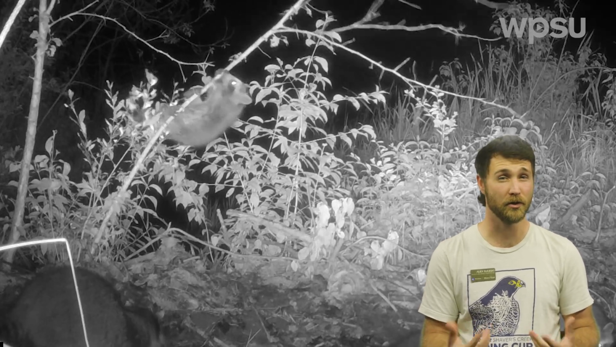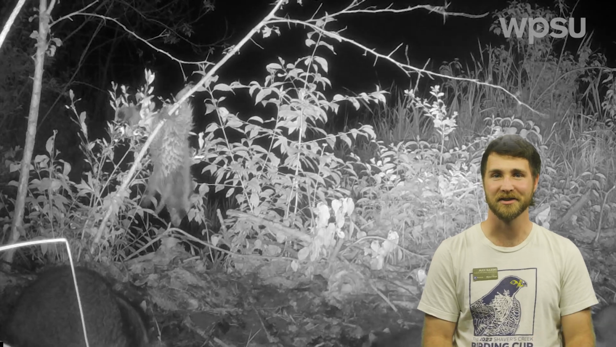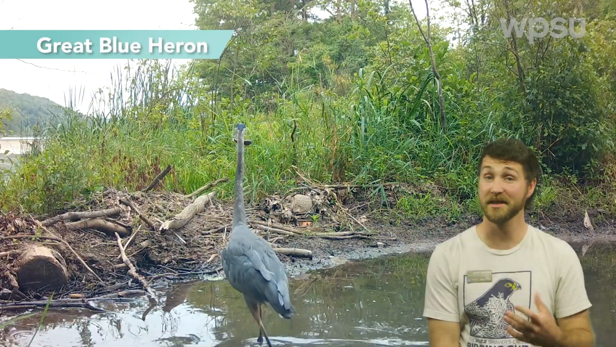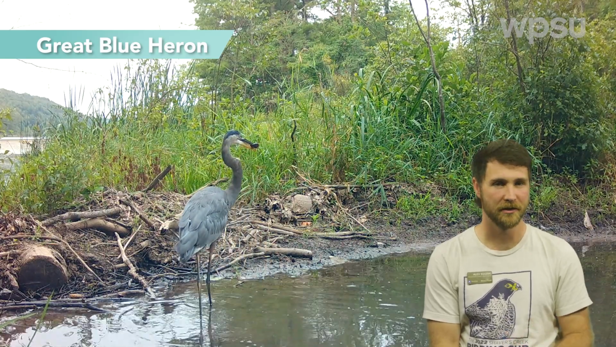Raccoons use trees quite a bit. They like to climb trees and sleep in the trees during the daytime, so it's pretty important for them to learn this skill. Now, in the exact same space, we see this great blue heron that just caught a fish.